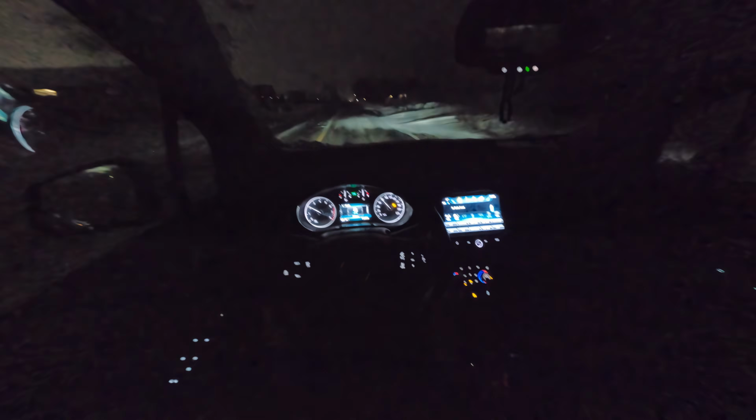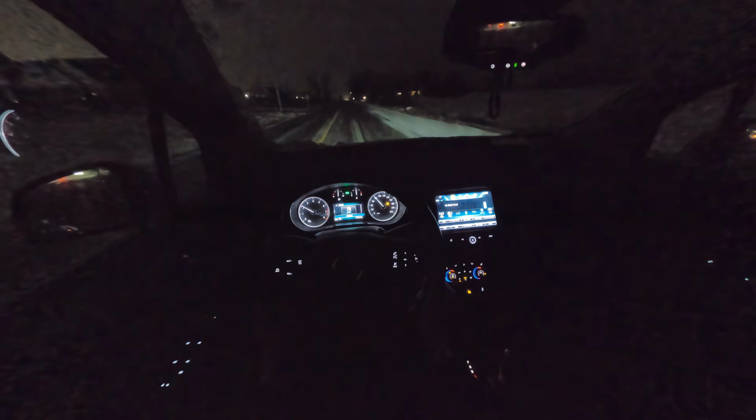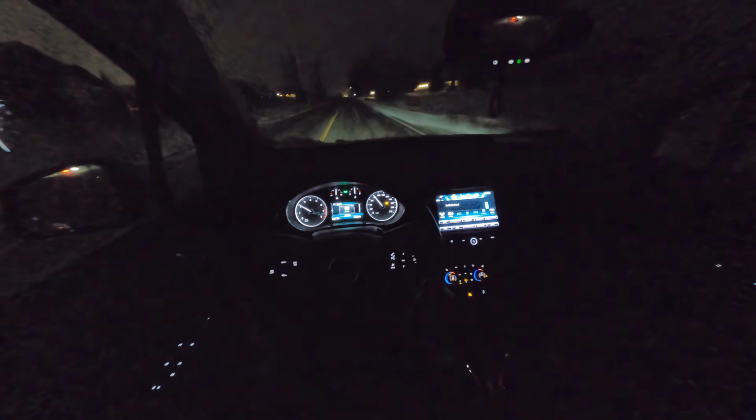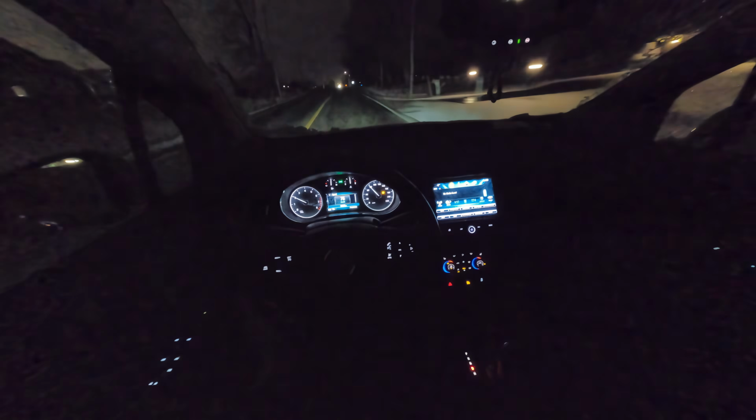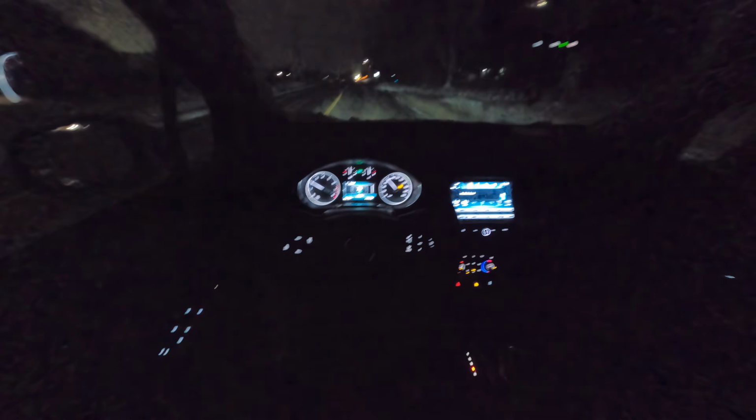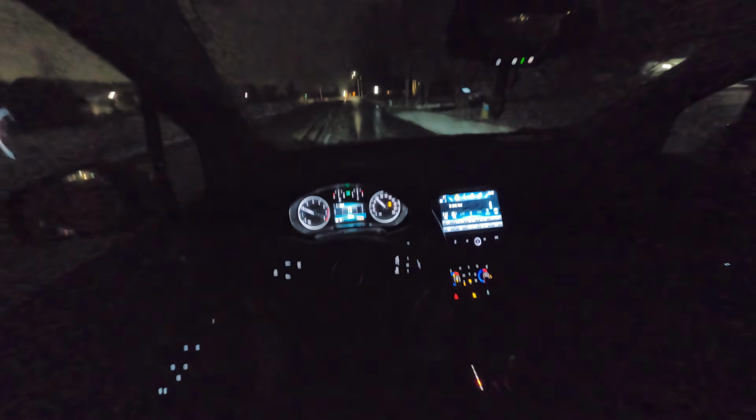So, torsion beam rear end, independent suspension up front. It's not going to handle tremendously great, and you probably shouldn't carry a bunch of speed through corners, but it handles flat enough, and it deals with road imperfections perfectly fine.